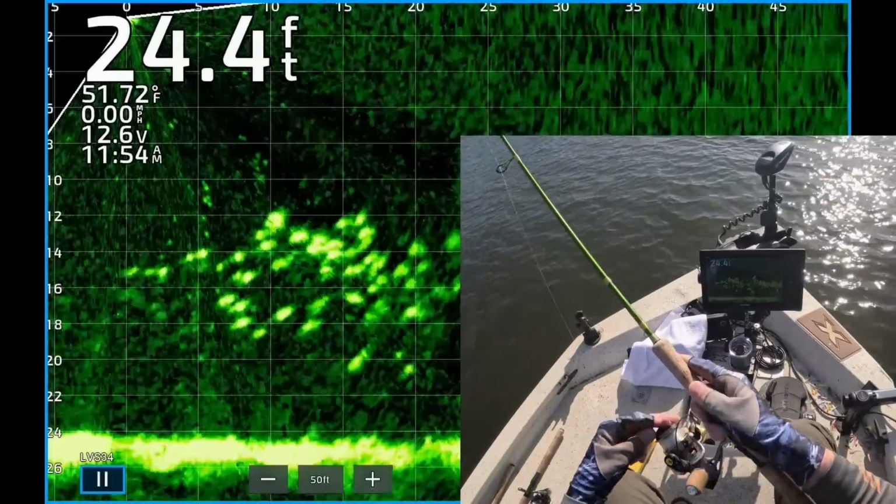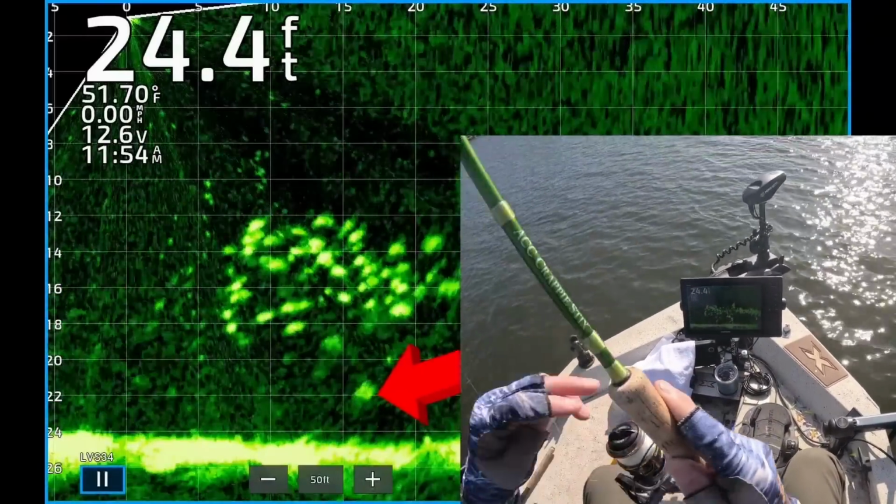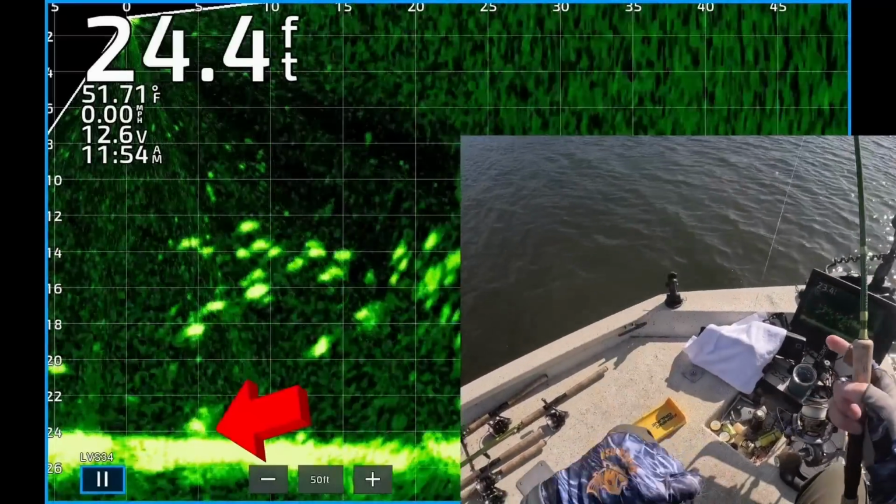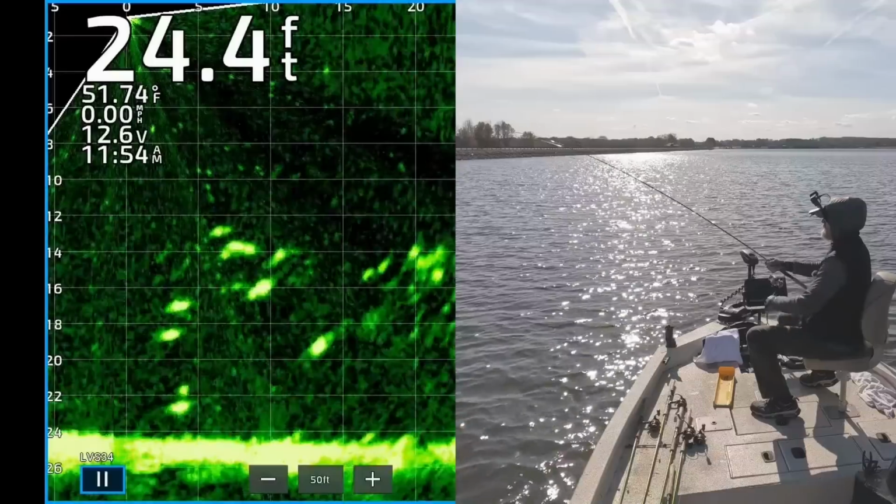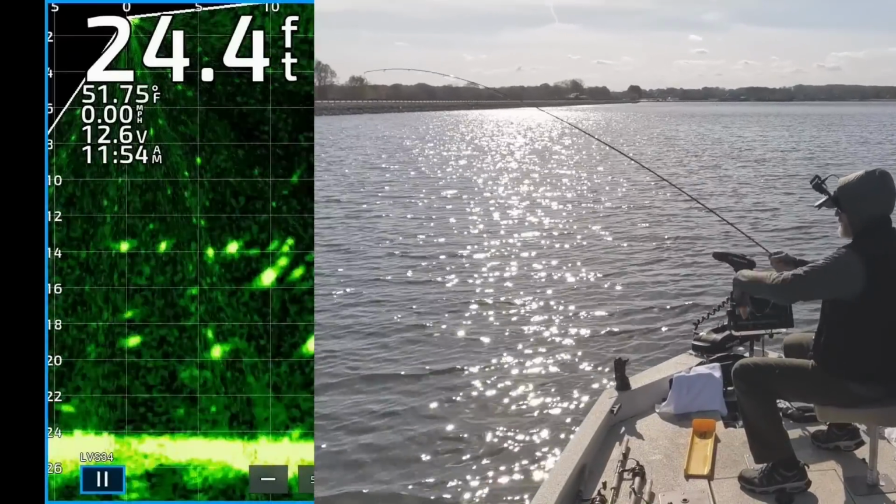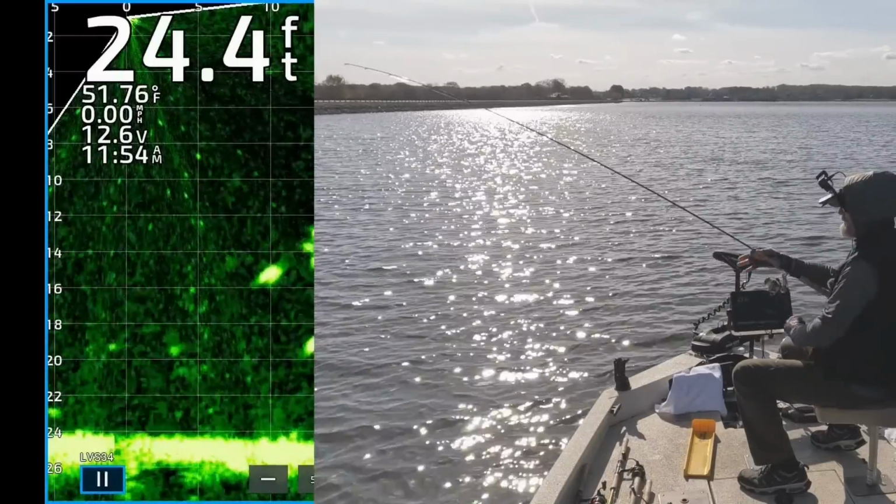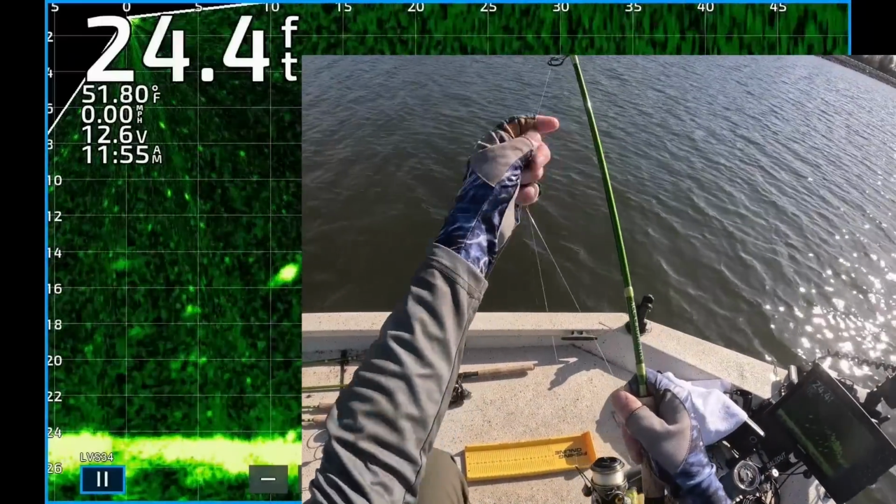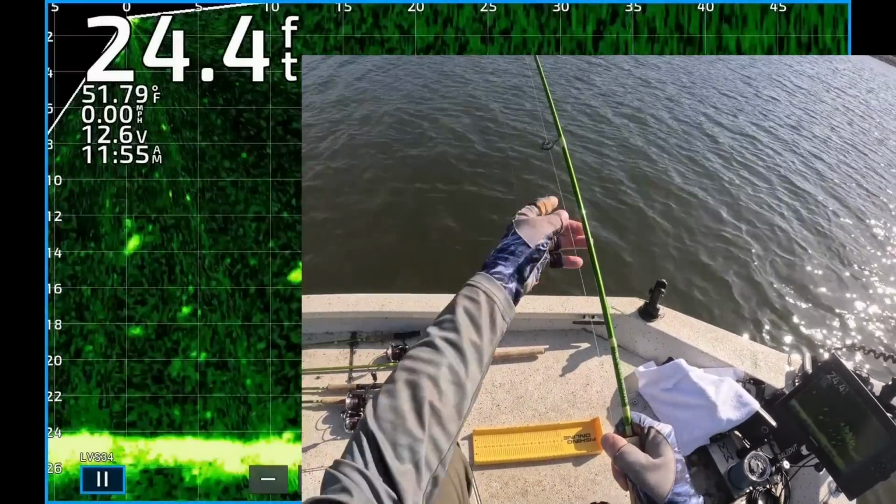Man, I do not like, I got a fish on there too. I do not like this reel at all. The line keeps getting caught up under it. I got a fish on there. I'm gonna show you what it's doing. Let's see if we can get this fish in here.